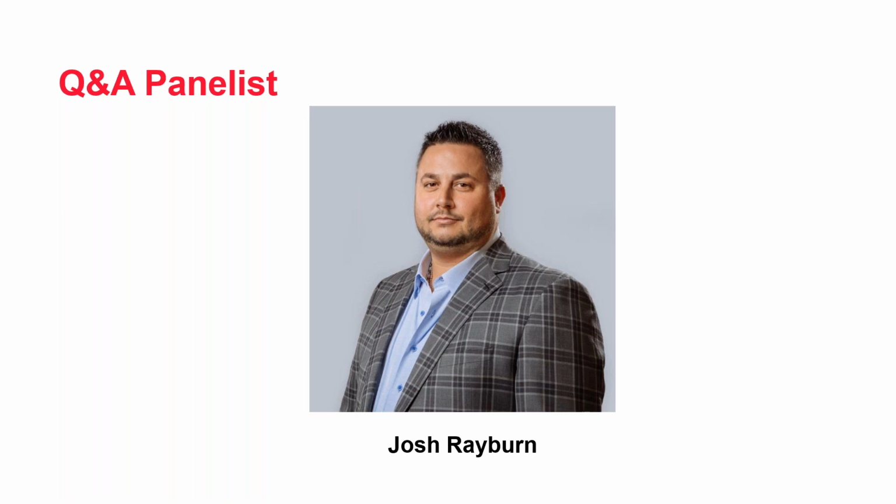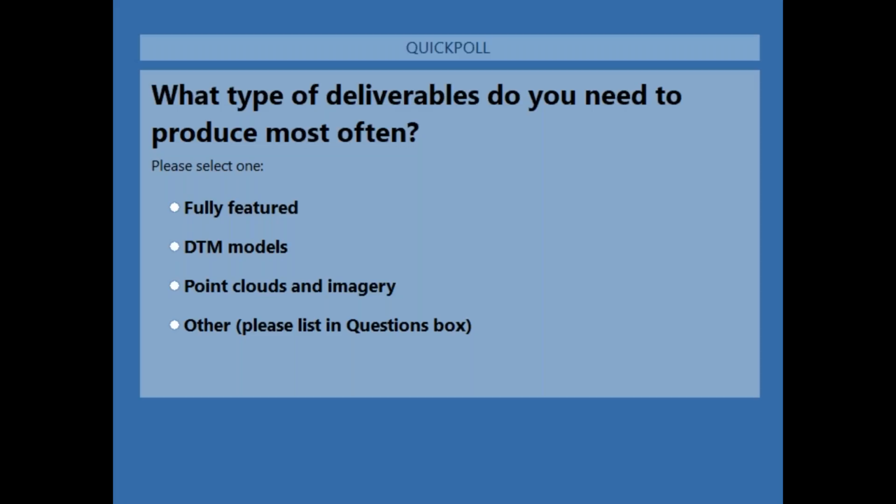Before we get to our main presentation today, we do have a couple of quick polls we'd like to share with you just to get a better idea of who is in the audience. The first quick poll is, what type of deliverables do you need to produce most often? Maybe you're working with clients who need fully featured deliverables with just about everything included, maybe primarily DTM models or point clouds and imagery, or maybe there's something else.